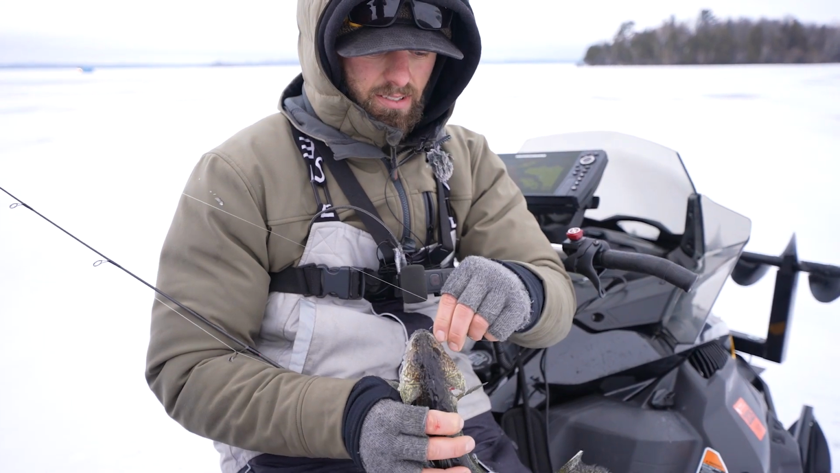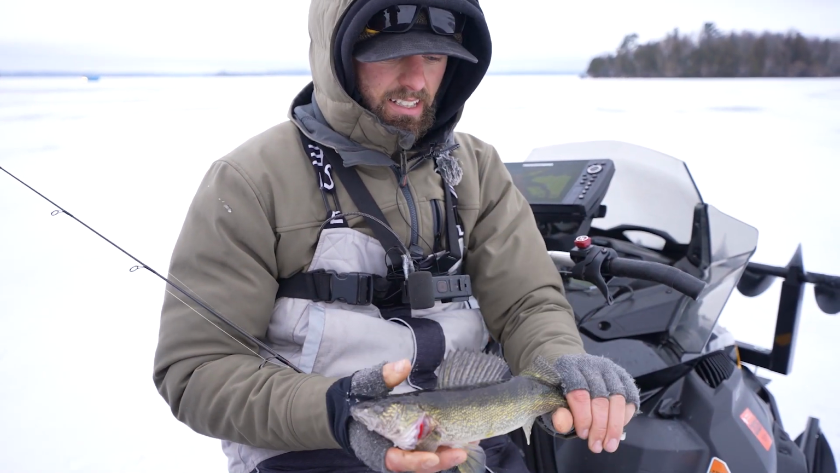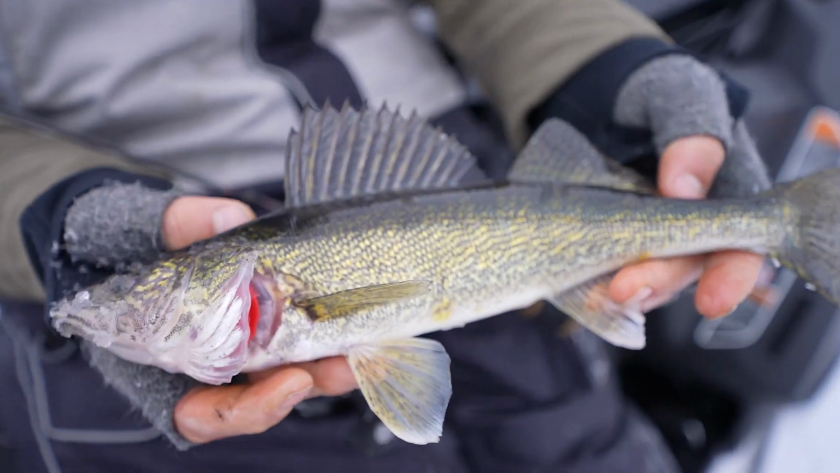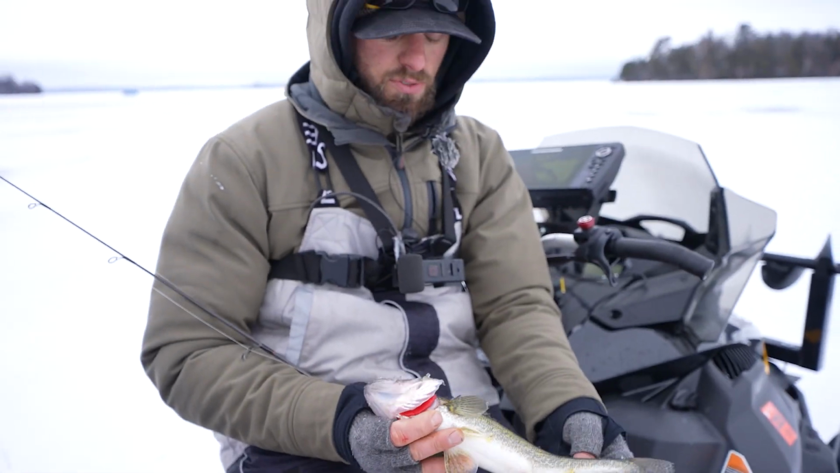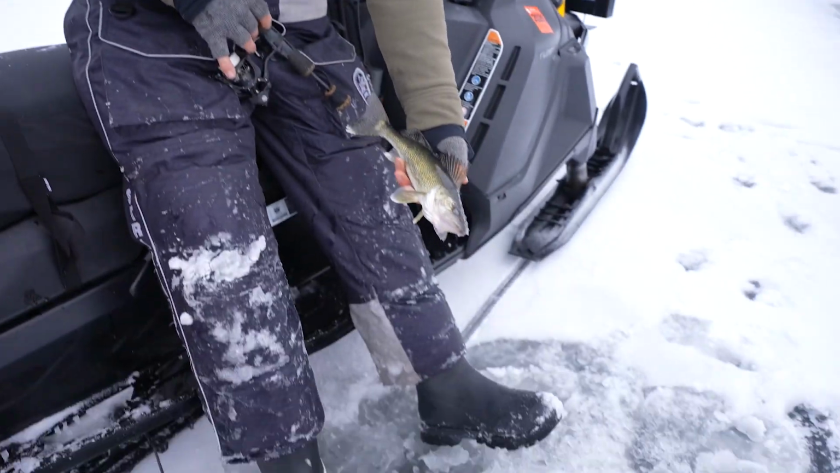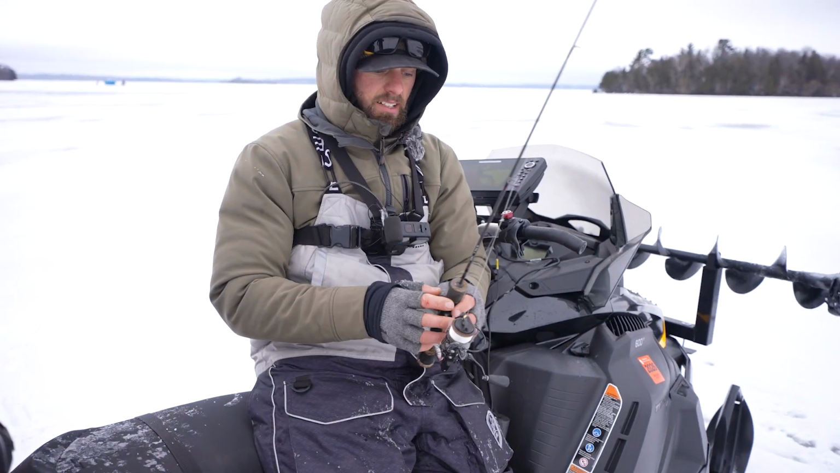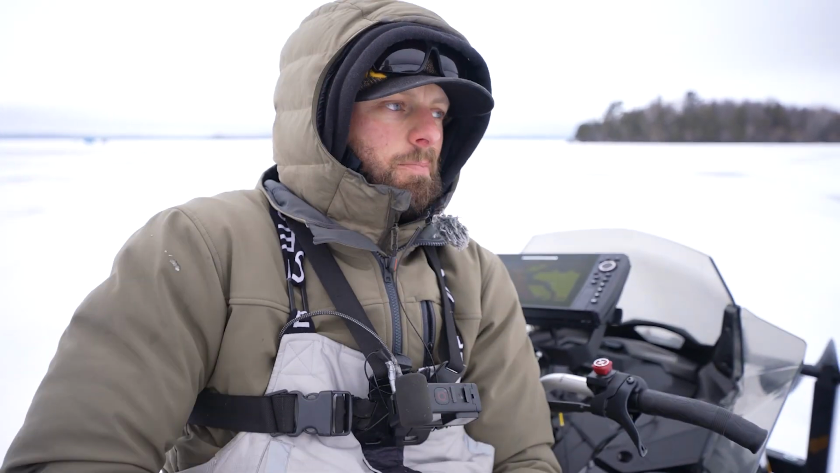Not big yet though. If we can piece together a limit of fish and then a couple 20-plusers, I think that would be ultimate victory. But cute little guys so far. This is the smallest one so far. A couple of those 15, 16s, and here's a 14er. But hey, we are in fact around fish, just running a whole bunch of these little sweet spots on points and things like that.